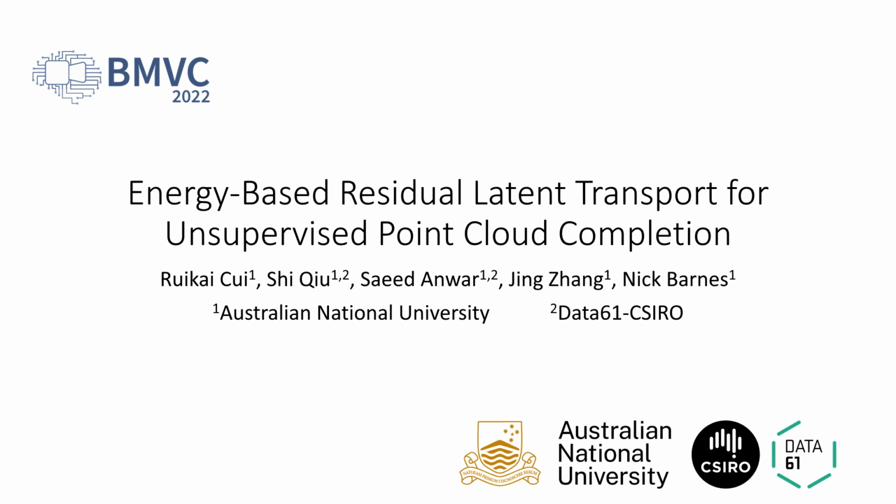Hello everyone, this is Rikai Cui, and here I'm introducing a work on energy-based residual latent transport for unsupervised point cloud completion, which is a joint work with Shiqiu, Said Anwar, Jin Zhang, and Nick Burns.